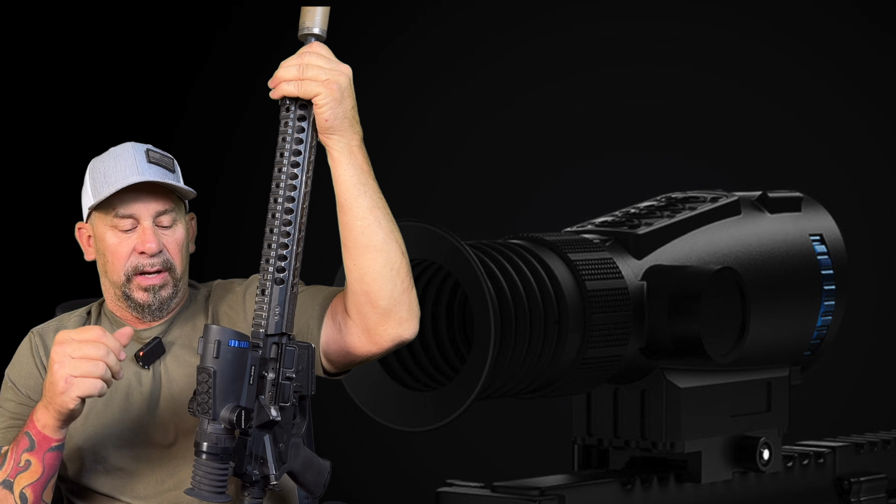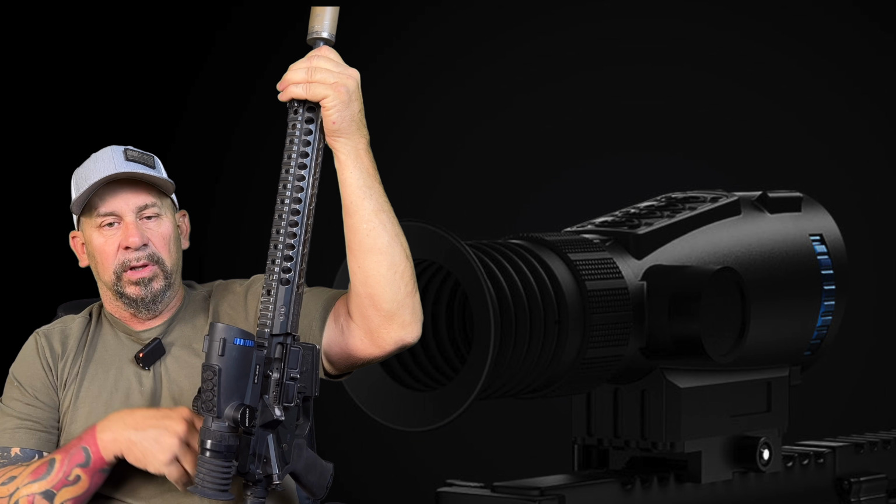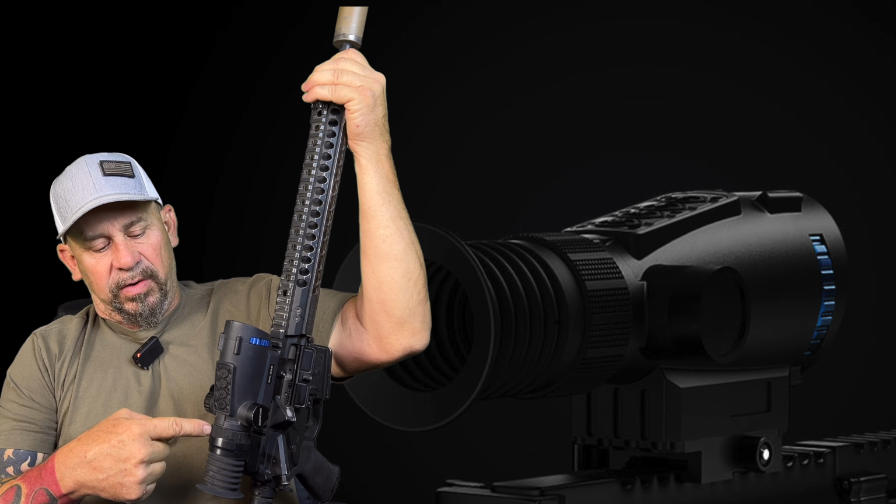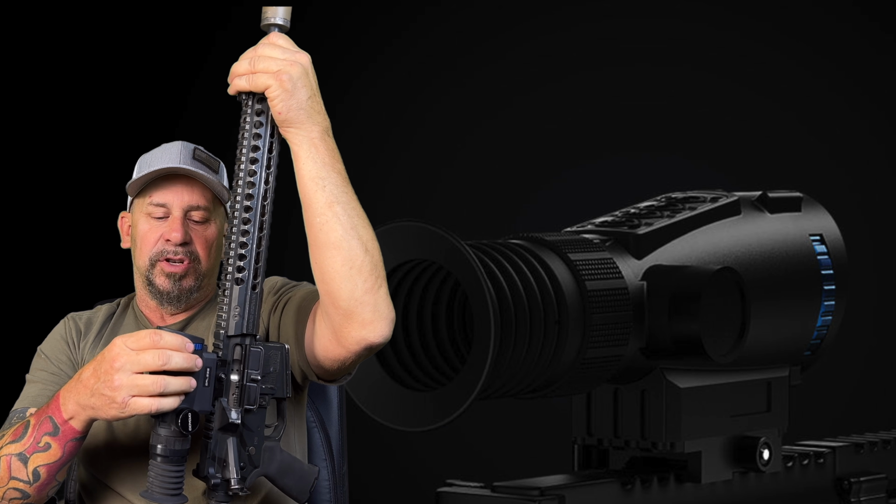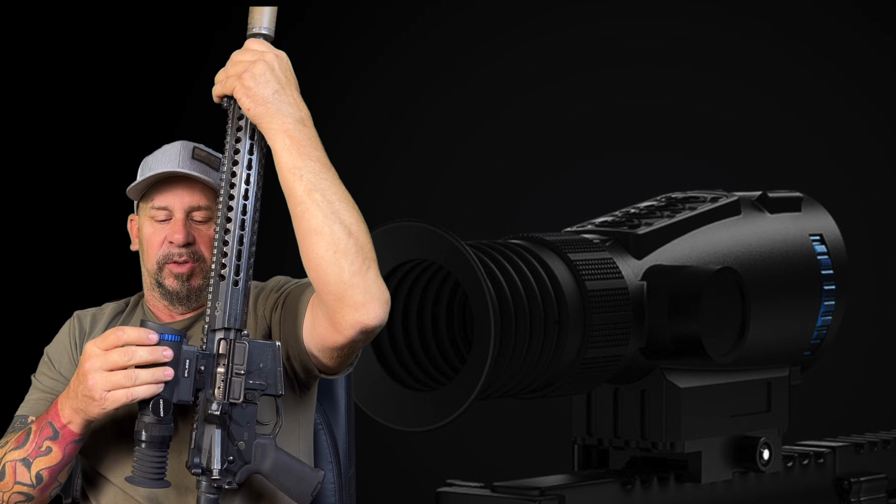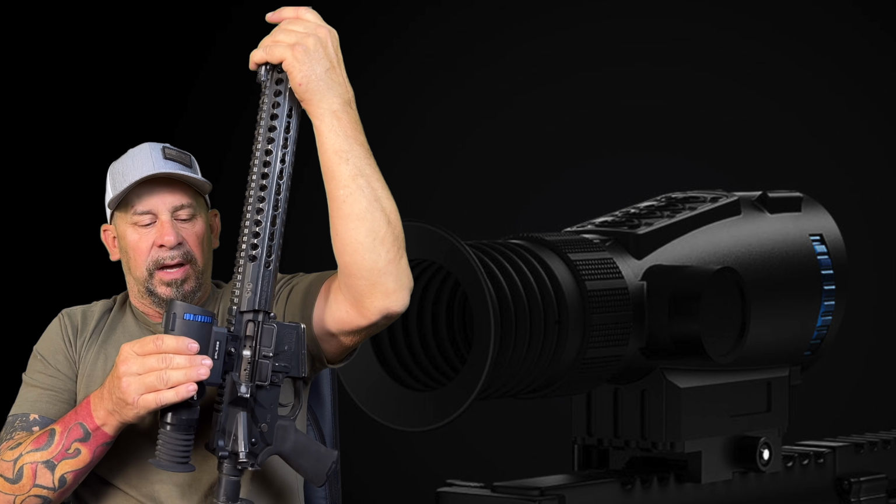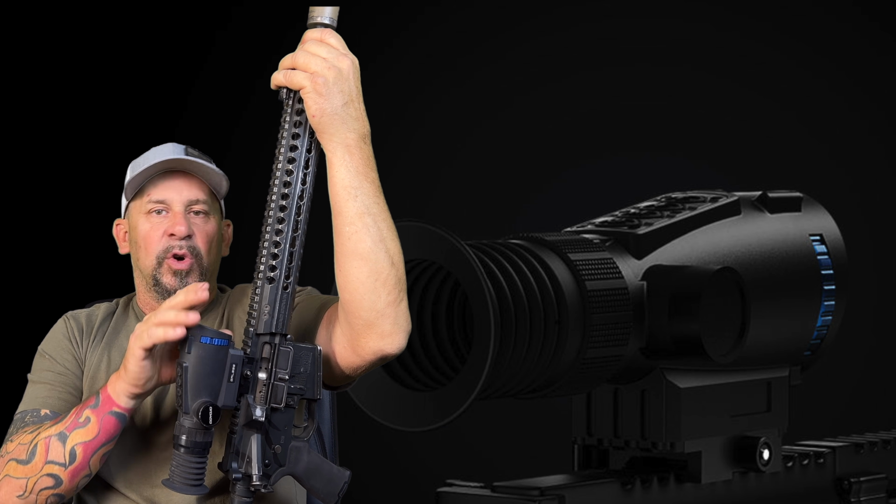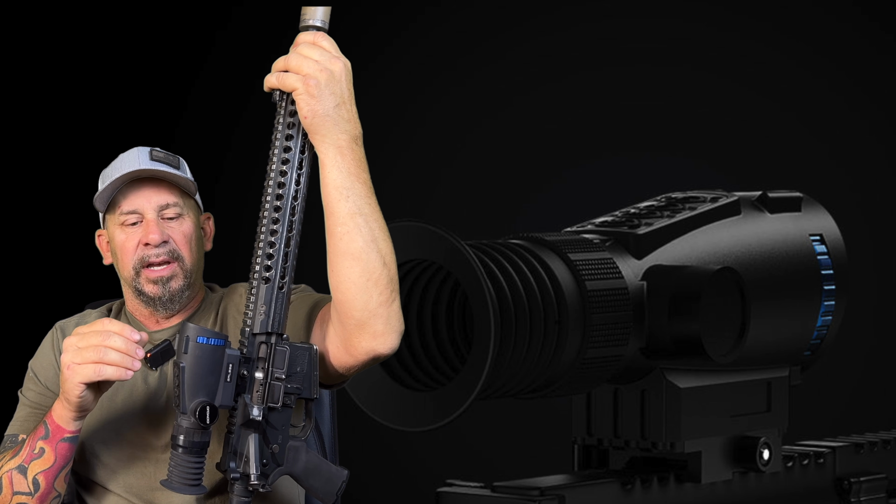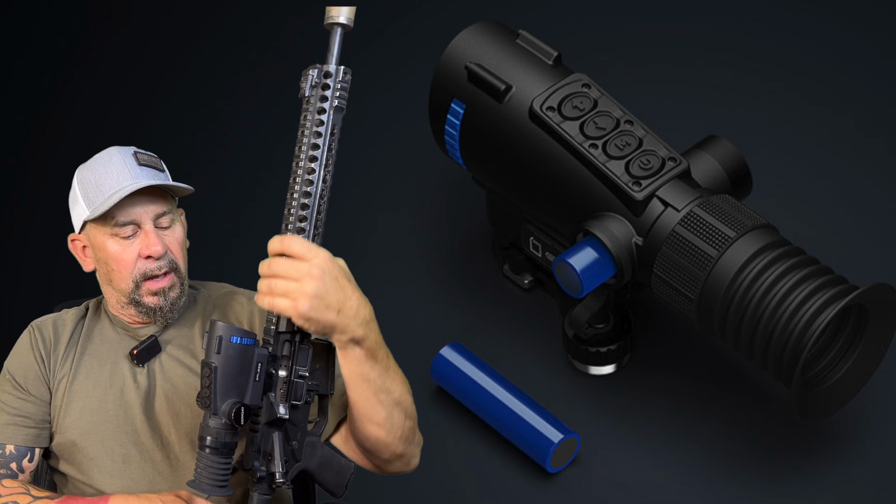Another nice option here is your focal adjustments. Your focal adjustments being front and back, but this here has your focal adjustment, see this blue ring right here, which is on both sides. It protects that focal adjustment, so once you get it adjusted, there is no bumping it or turning it or knocking it out of adjustment. It protects that focal adjustment, which is very nice.